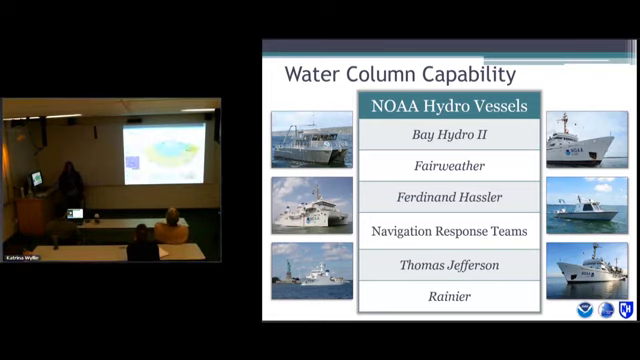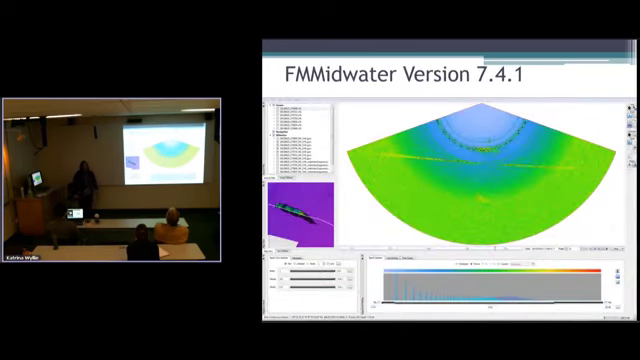So I looked at 2 software packages. The first one is QPS Qimera. There's a module called FM Midwater. I use version 7.1. If you've never seen it before, it looks like this. You've got your main fan view. You can go in time. You can filter by your dB. So this is your power dB. You can look at beams, ranges, depths. You can figure out where you are with the wreck.